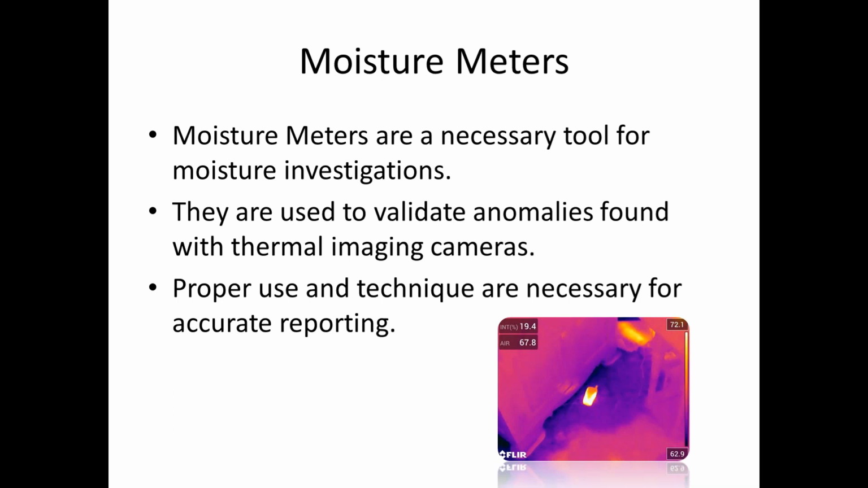Just because you put a moisture meter at a wall and it tells you a moisture reading doesn't necessarily mean that is an elevated moisture reading. You want to first see those conditions with your infrared camera and then use the moisture meter to validate. You're going to do what's called a baseline, where you image a known dry area with your moisture meter, and then you use it on the wet area, and you're looking for that increase.